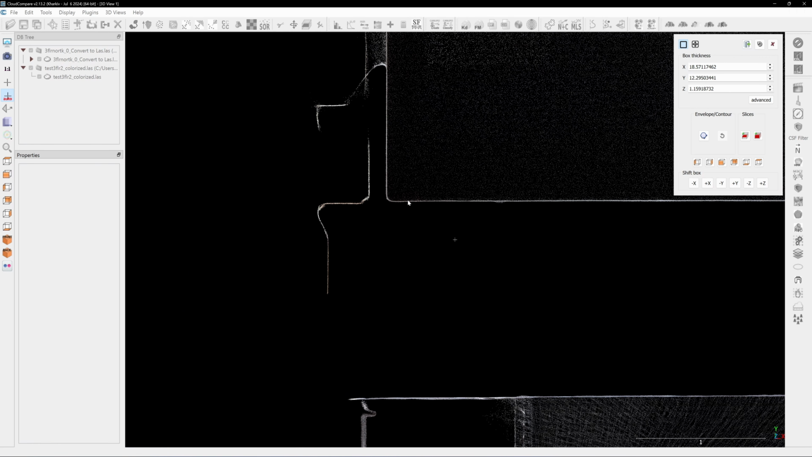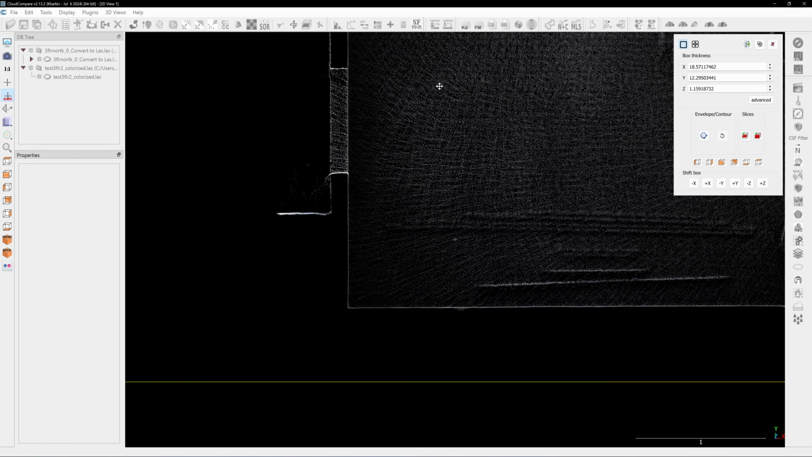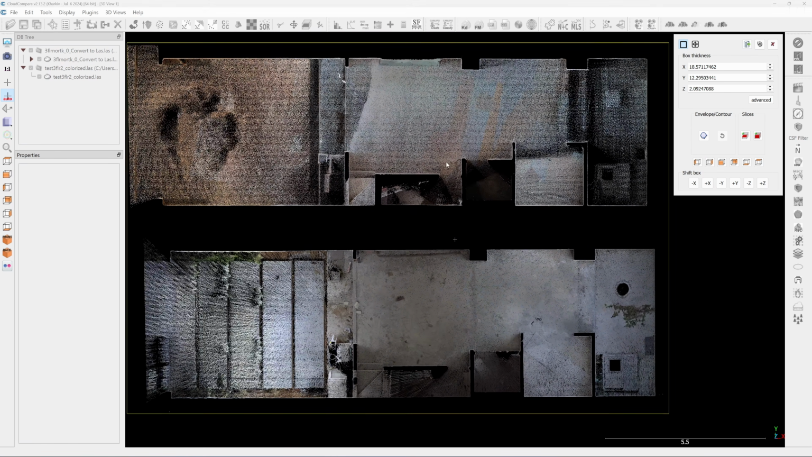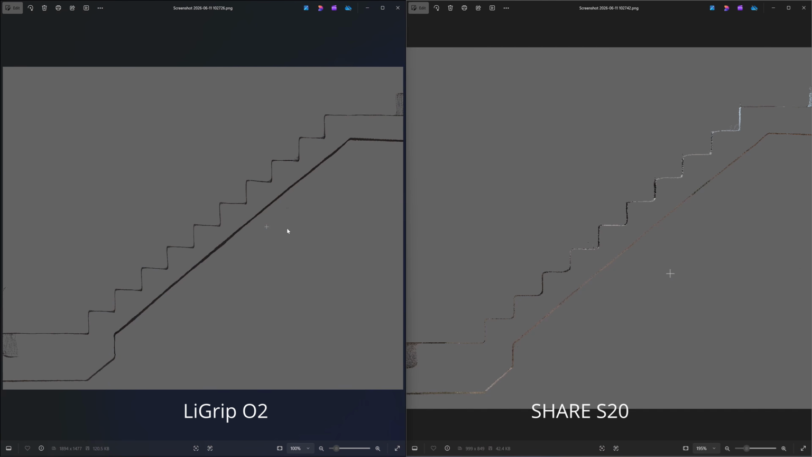Looking at the wall corners, the LiGrip O2 produces much sharper and cleaner intersections. Here's the second floor, and here is the ground floor. Here's the comparison of the staircase cross-section. The LiGrip O2 produces a much sharper and more accurate profile than the SHARE S20.